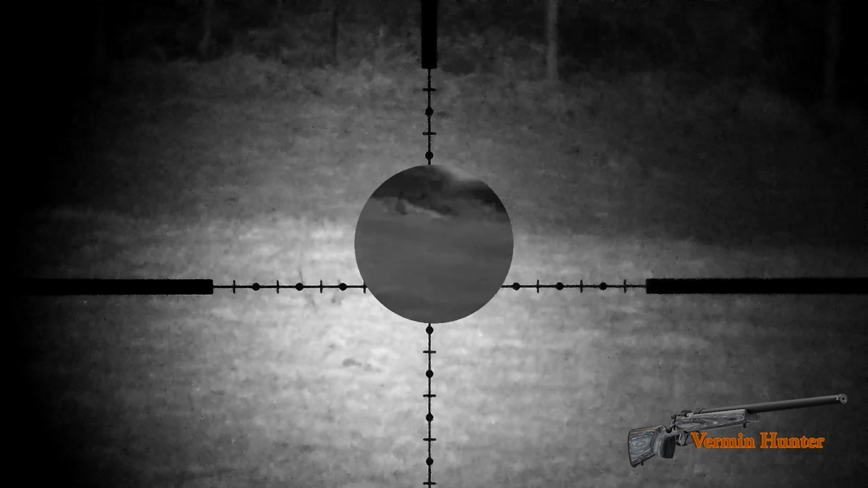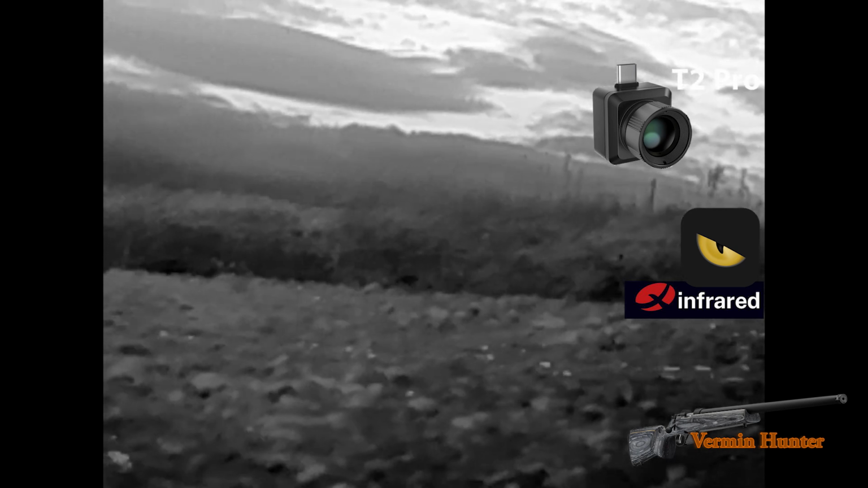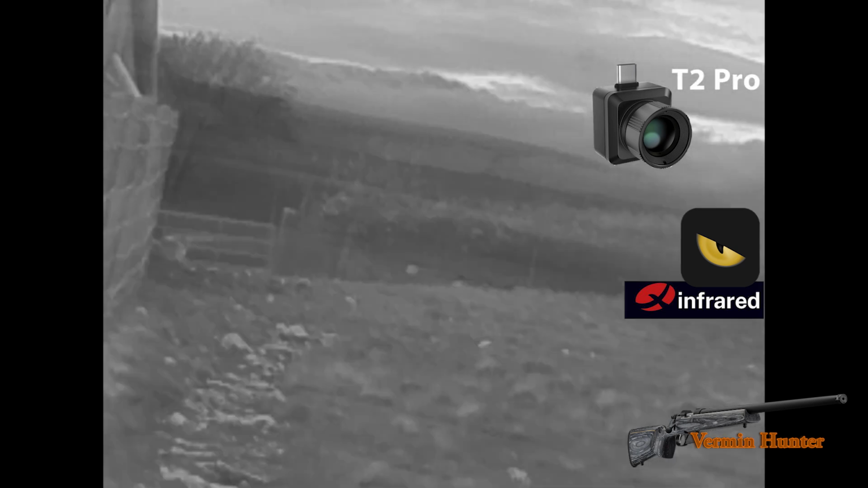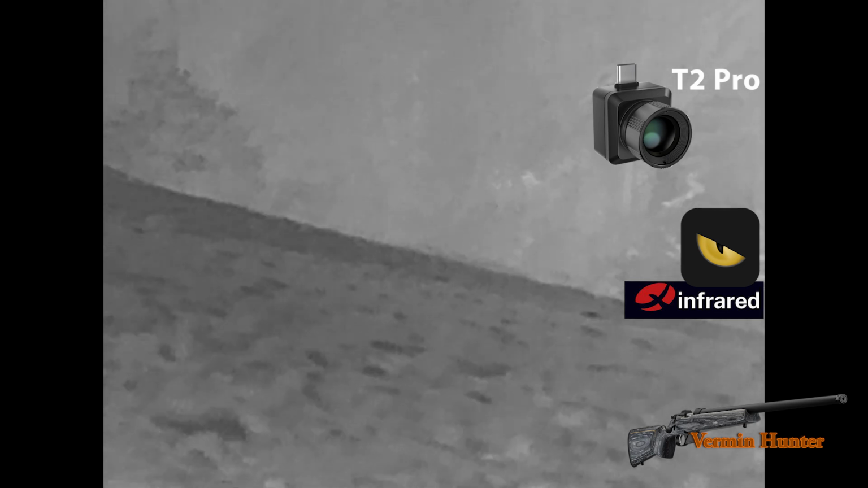As I'm scanning about using the InfiRay T2 Pro thermal, good response because it's so cold, I put it on black hot, and then you see it back into white hot. Very good response because it's so cold. It does tend to reflect a much better thermal picture.